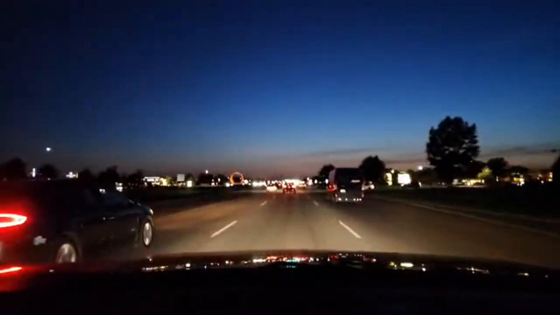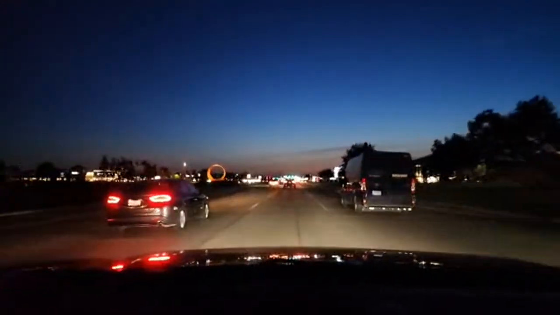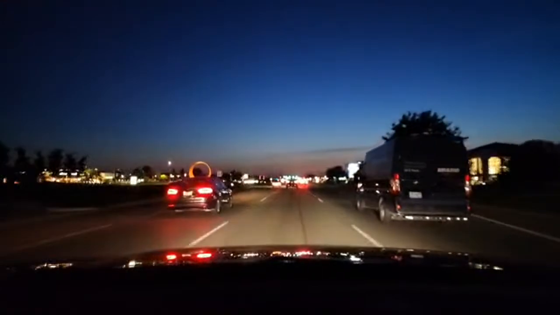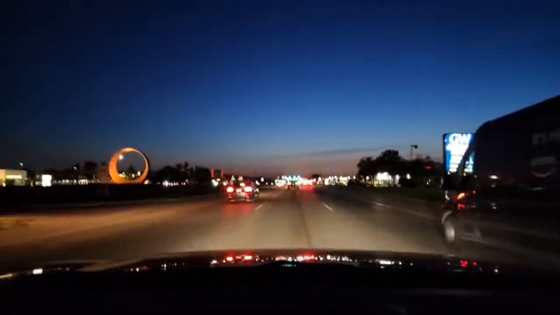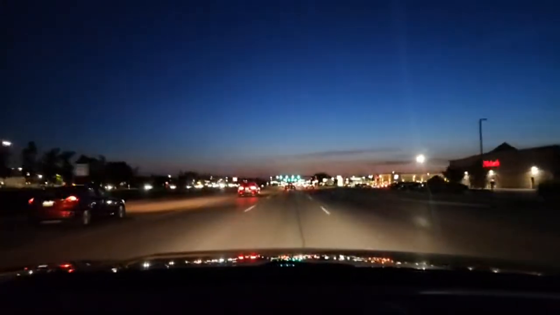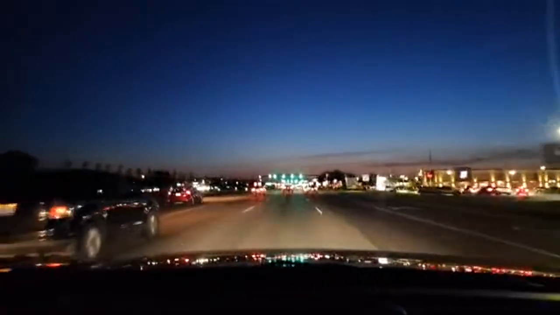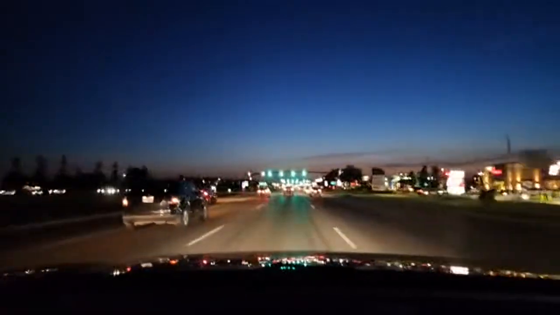This Amazon truck to the right, no shade, they don't have the lights on. This is dangerous. They would get a ticket. We just talked about this in class the other day. Okay, so they don't have on any lights, so I'm gonna hunt them. Well, barely got lights on. So we could hit them because they're not visible.